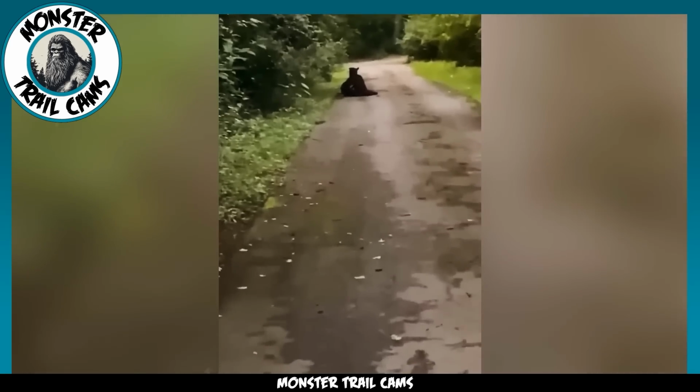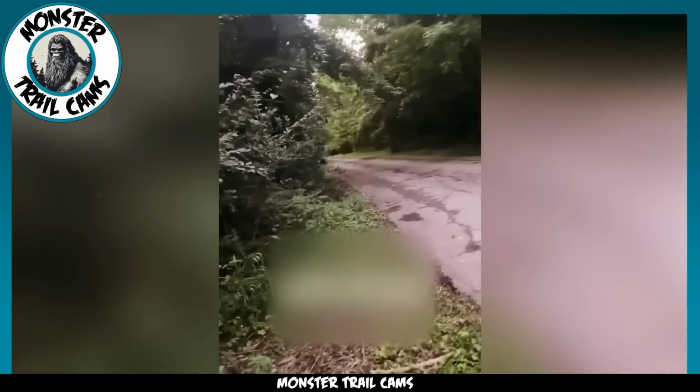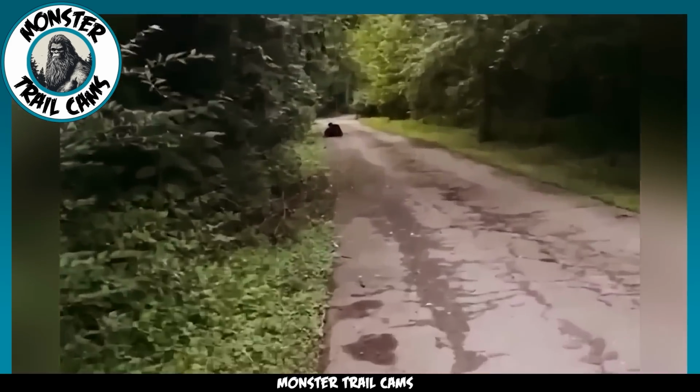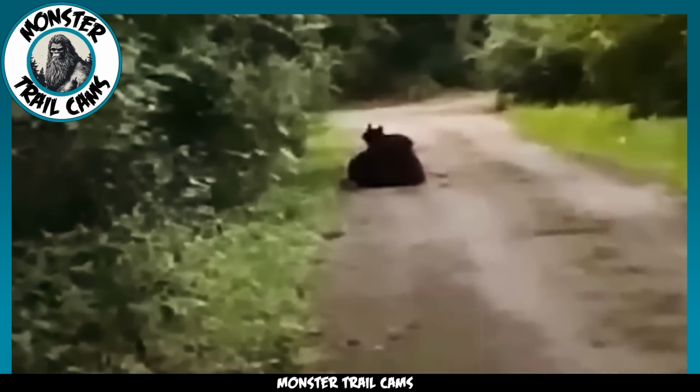The runner didn't investigate the creature further and turned back without incident. While likely the smart move in this situation, this creature leaves us perplexed. We'd love to hear your thoughts in the comment section. What do you think we are looking at here?